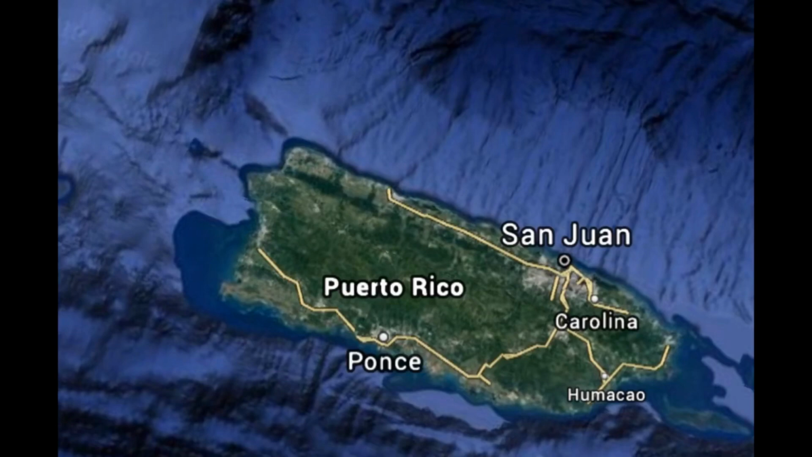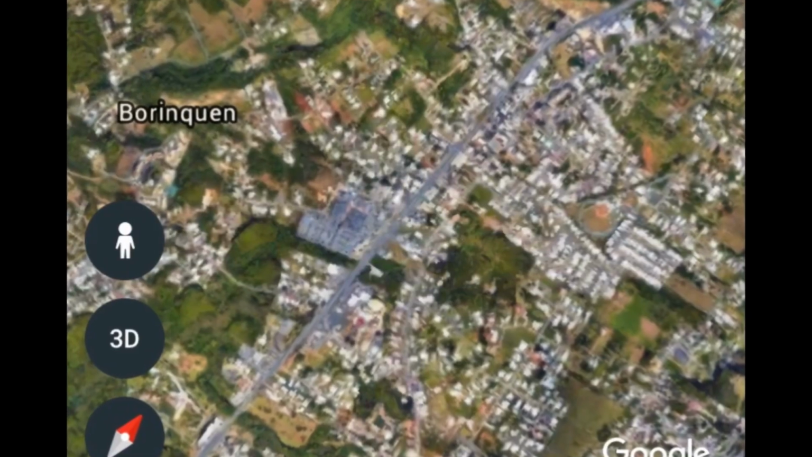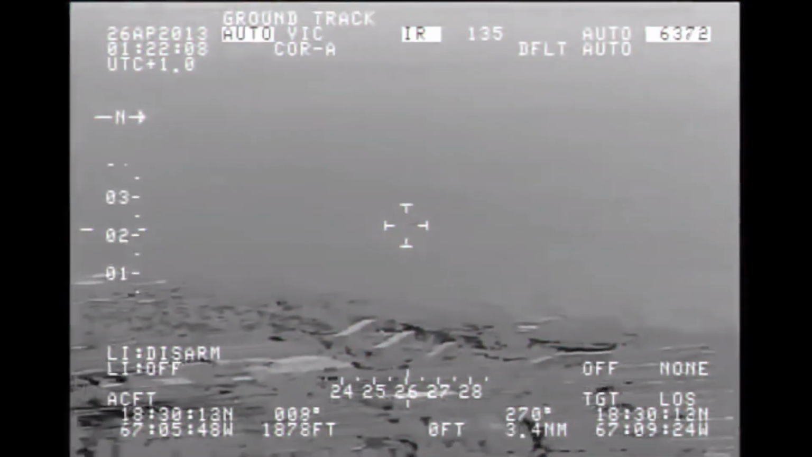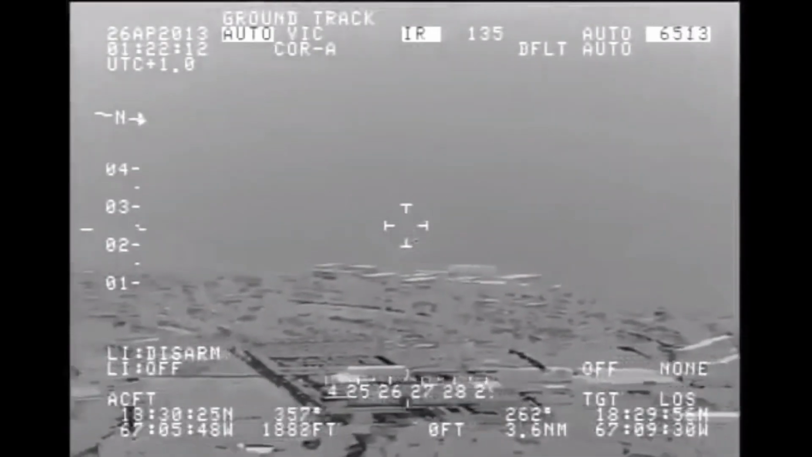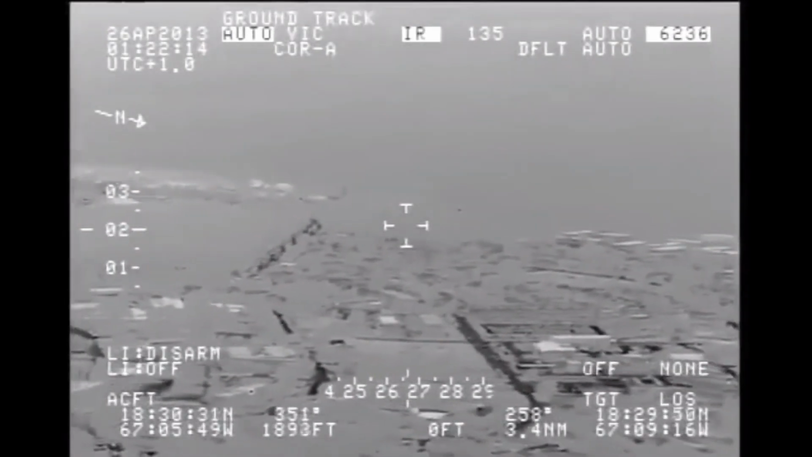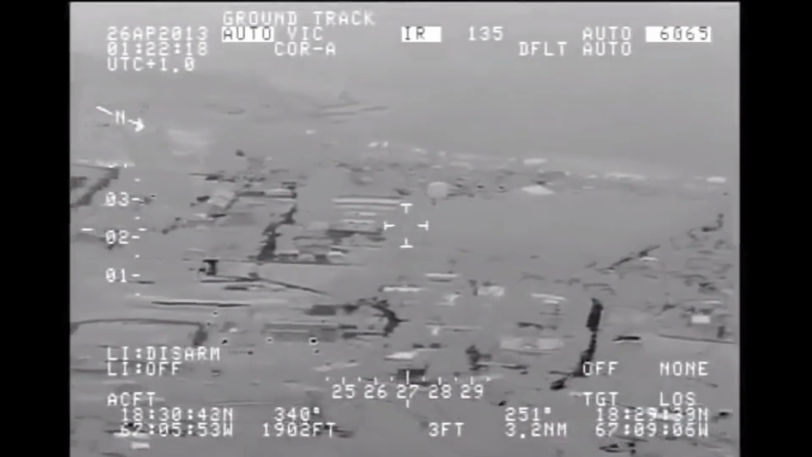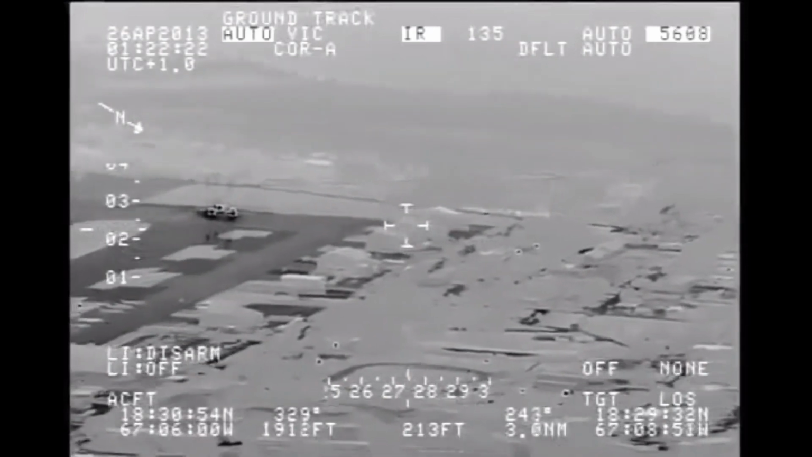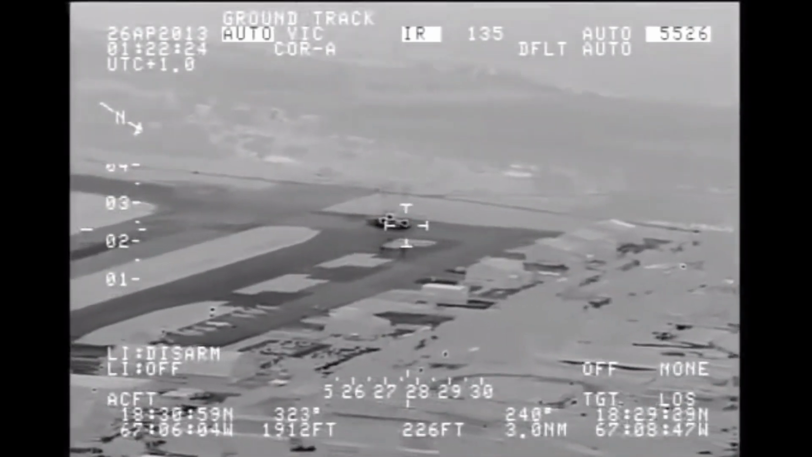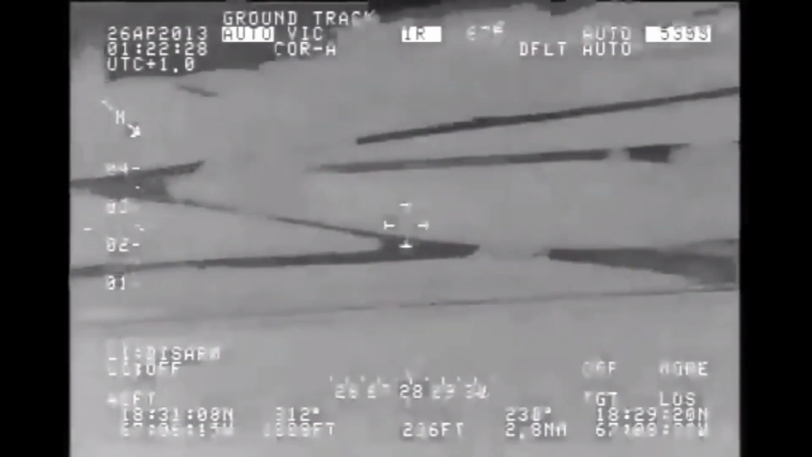Puerto Rico, 26th of April 2013. It's 01:22 hours and a surveillance aircraft using a Flir camera has locked onto a target at around 3.4 nautical miles away. The target moves rapidly, but the camera keeps track. As it speeds down the port side, it is now within 3 nautical miles and has breached the periphery of Rafael Hernandez International Airport.